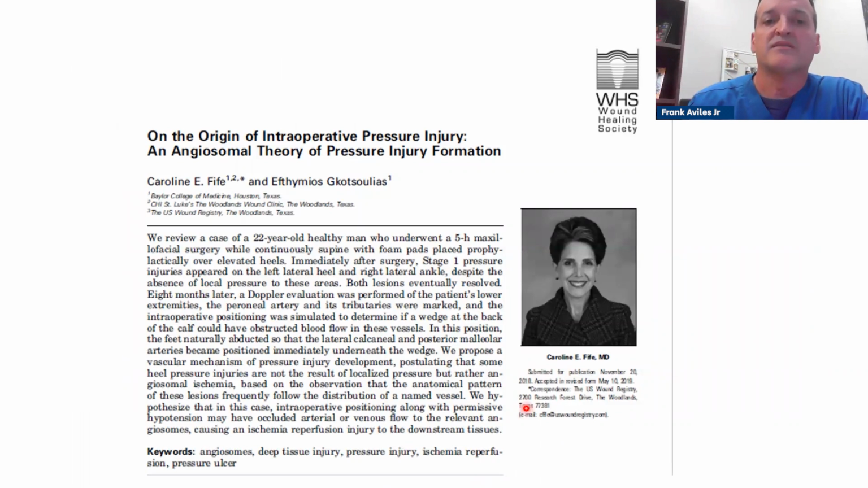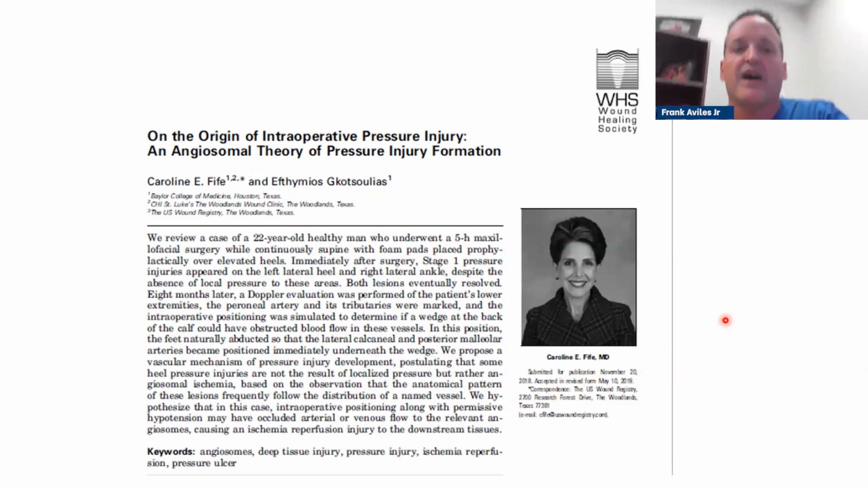And so I want to share something else with you. Dr. Fife and I are collaborating, and actually we have a talk coming up. And so if you talk to her, she's had personal experience with angiosomal theories about pressure angioformation. And so I did a talk with her recently, and thermography is able to explain a lot of the things that Dr. Fife is mentioning. So be on the lookout, because we're going to be publishing more on this, and we have case studies.